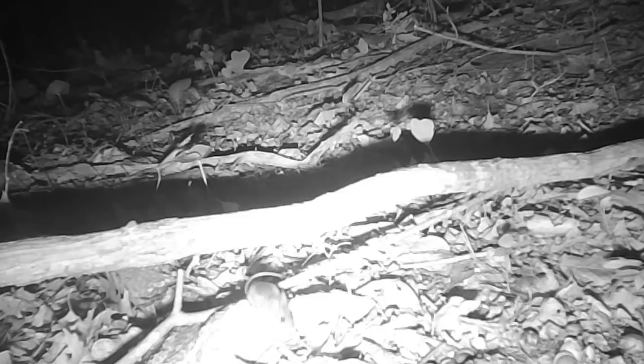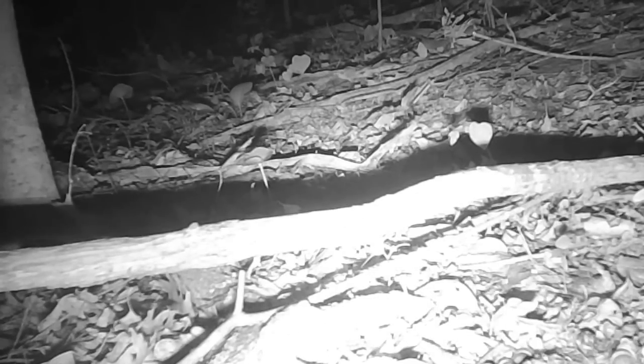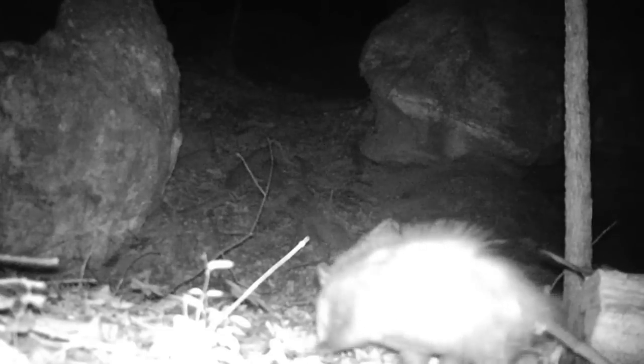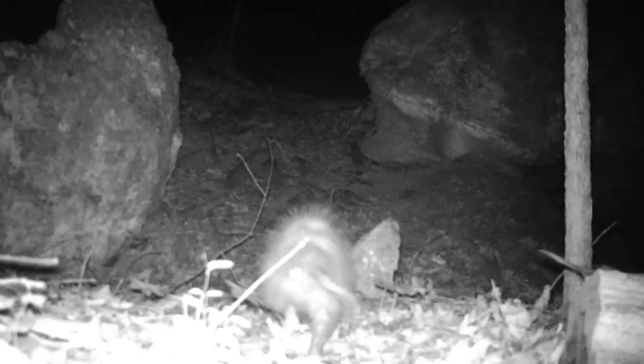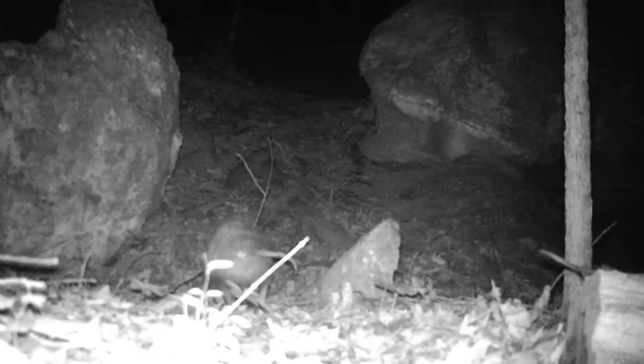Down at the acorn, that little field mouse, and the possum. Here at the cut, little possum moving through here, moving on up the ridge.